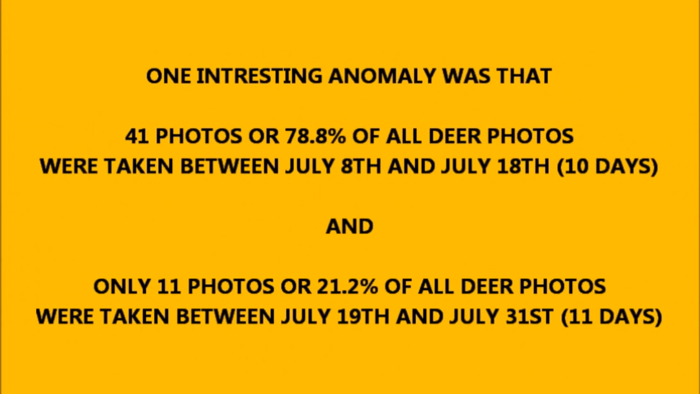Now, one interesting anomaly at this trail cam was that 41 photos, or 78.8% of all the deer photos, were taken between July 8th and July 18th, a total of 10 days. And only 11 photos, or 21.2% of all deer photos, were taken between July 19th and July 31st, which was 11 days. Now, something drastically happened between July 19th and July 31st to stop the deer from coming to the